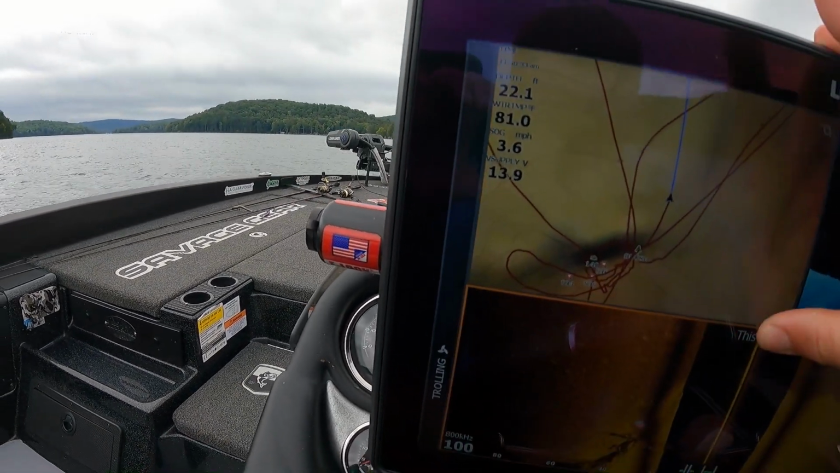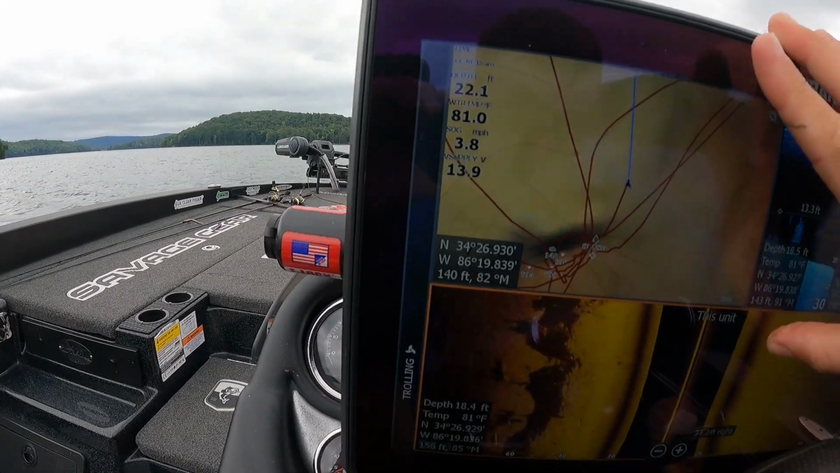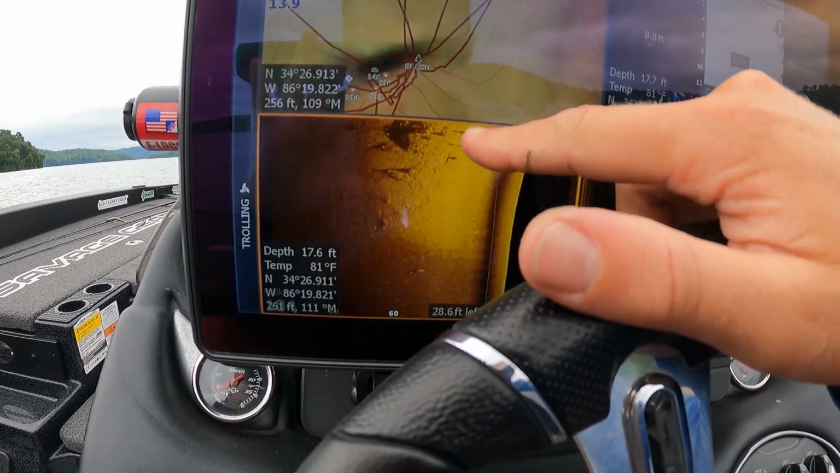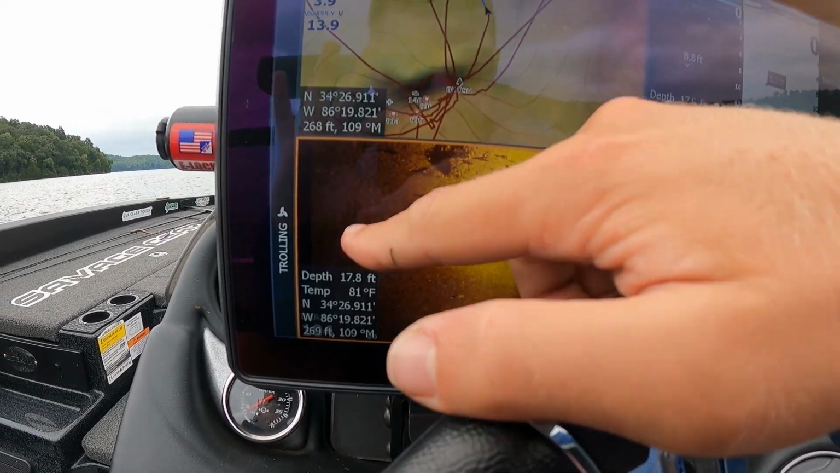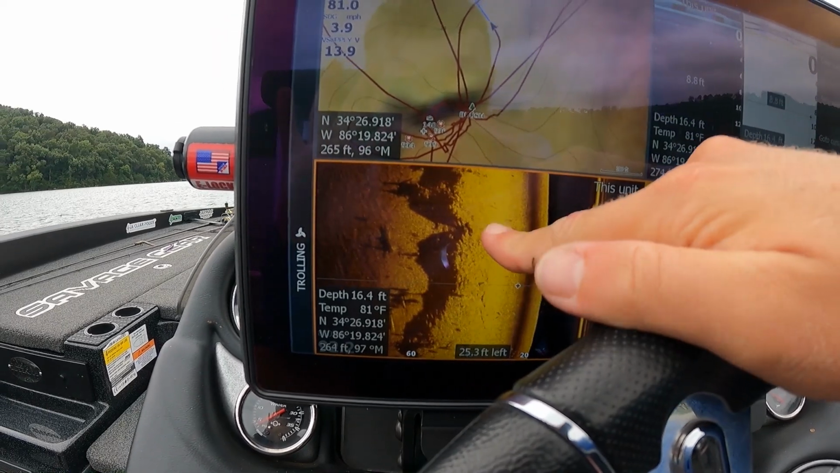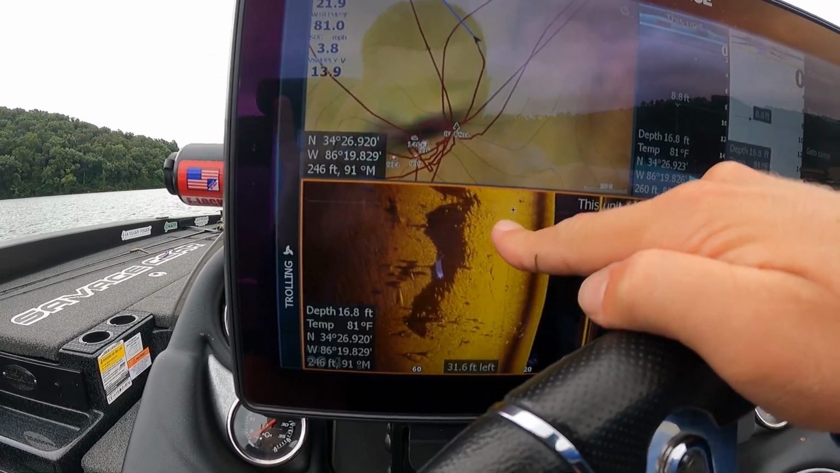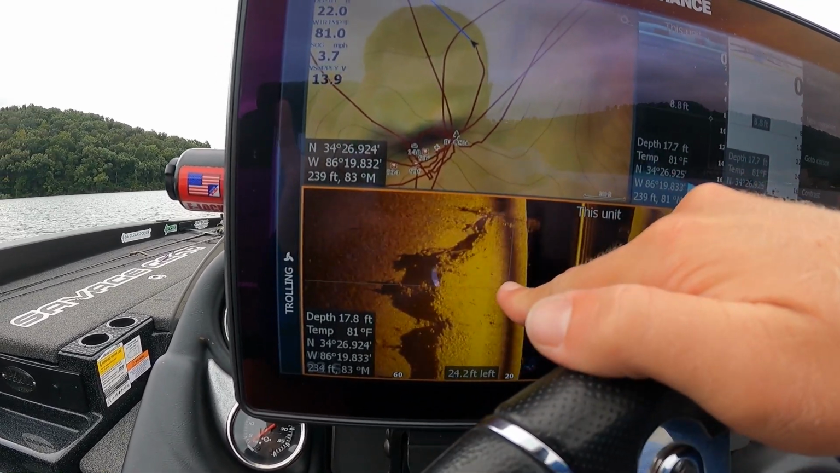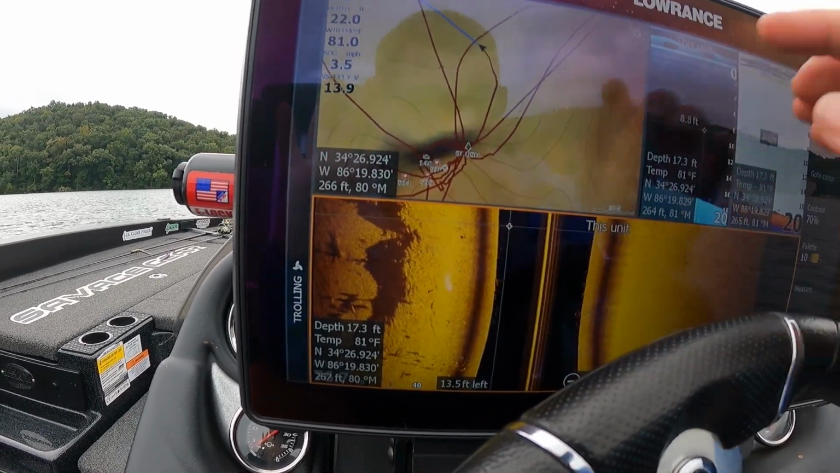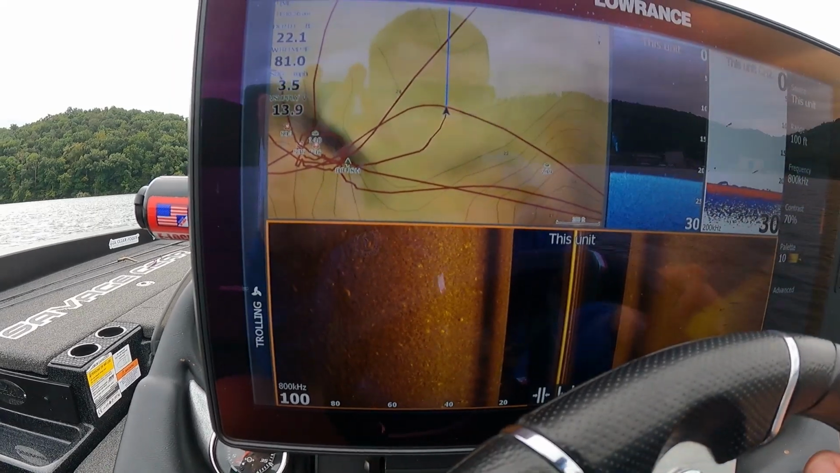So that was a great area there. You can see that ledge. You can see how that runs down there, that seam, but then it kind of fades back into being more tapered. So this little stretch, whatever that is, 60, 80, 100 yard stretch of ledge or rock right there, those fish are either going to set up right on it or they're going to set up right above it. But that's the kind of stuff that I like to look for.